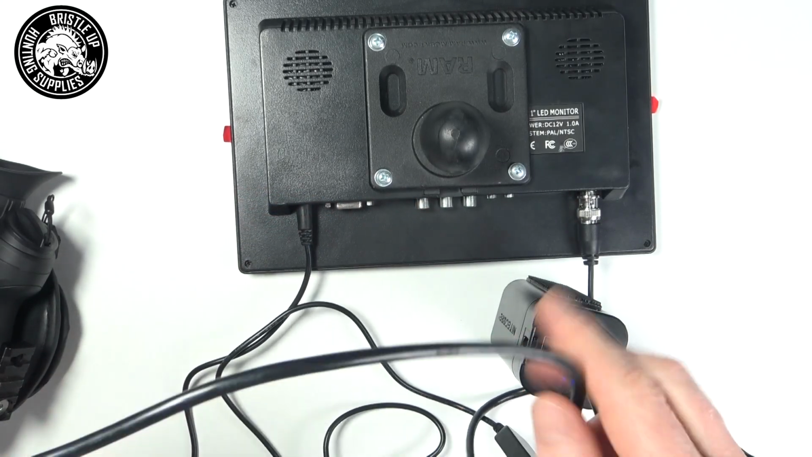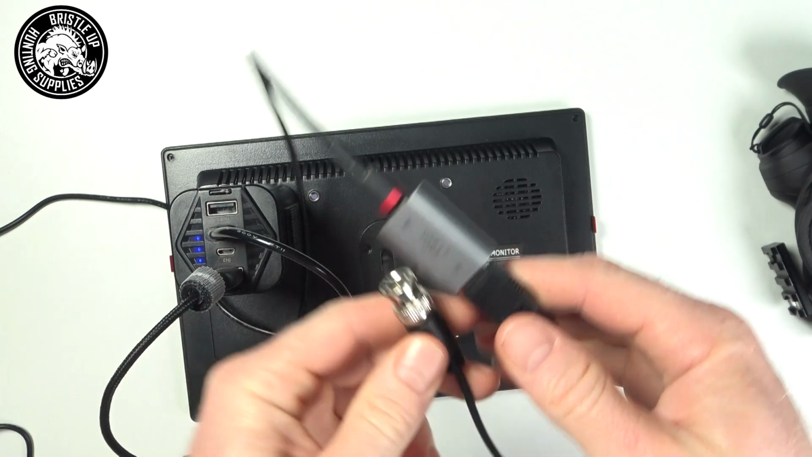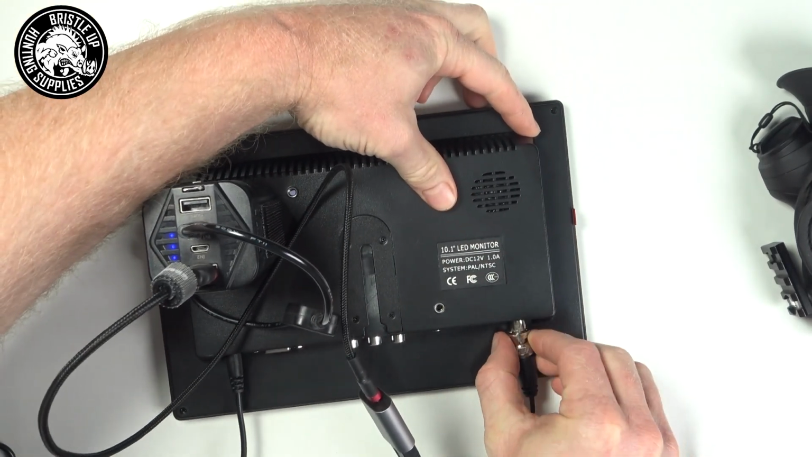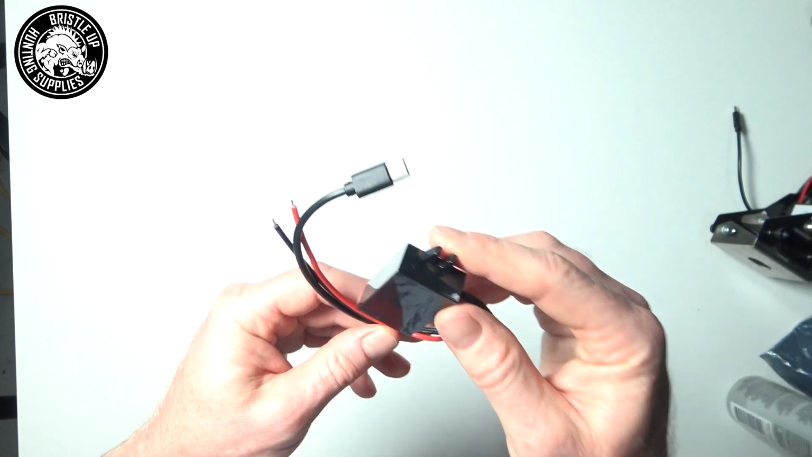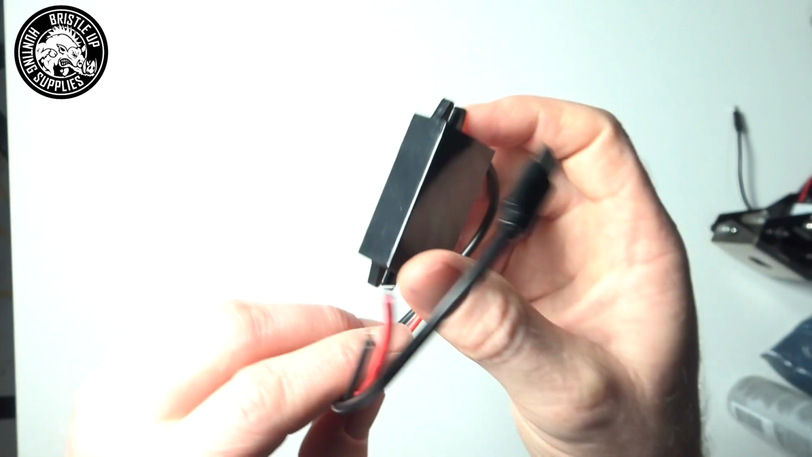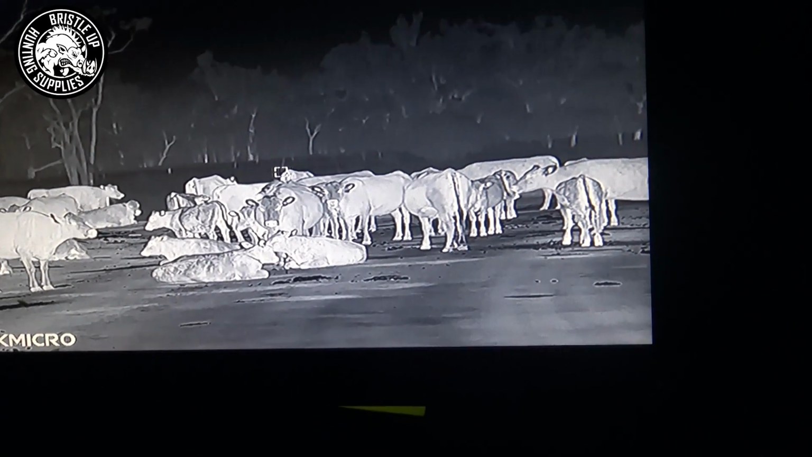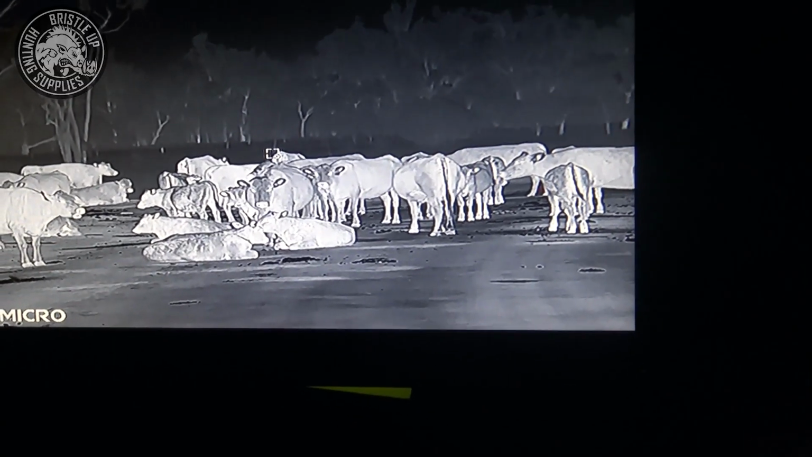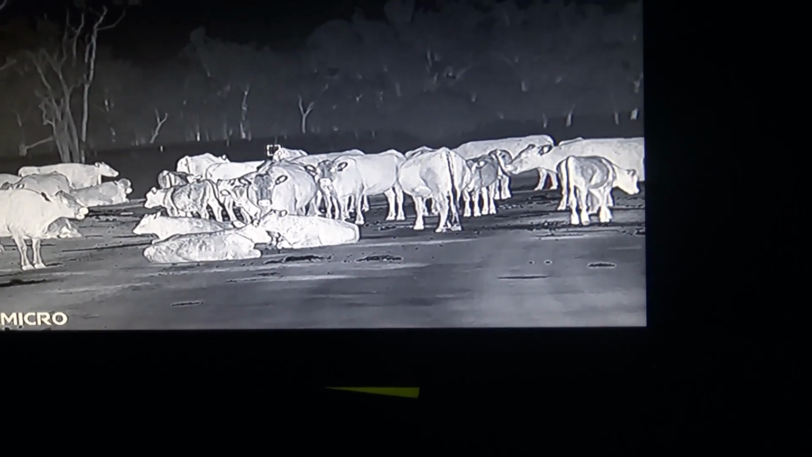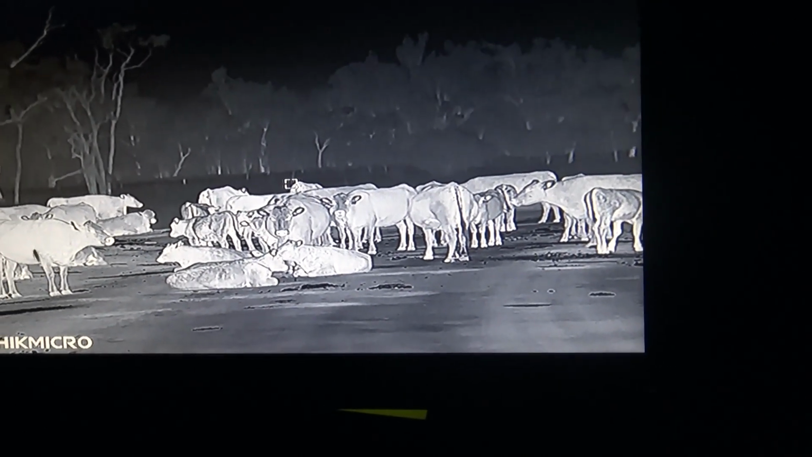Another benefit of splitting the line on the thermal end of your setup is you can power the thermal via a different power source on the roof, such as a 12 volt / 24 volt converter connected to your light power. That way you only need to run the video cable into the cab, and this removes any potential charging or display issues from doing it the other way.